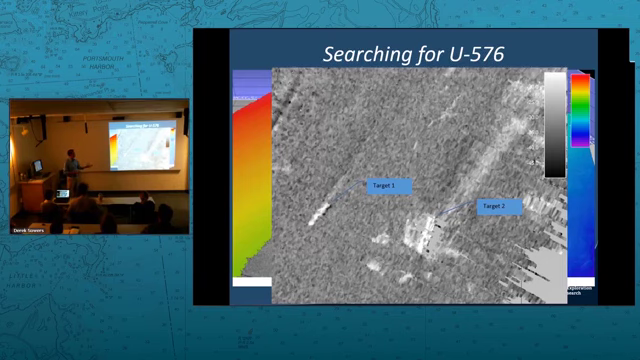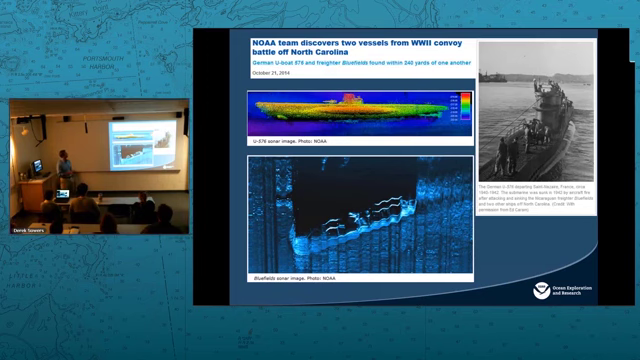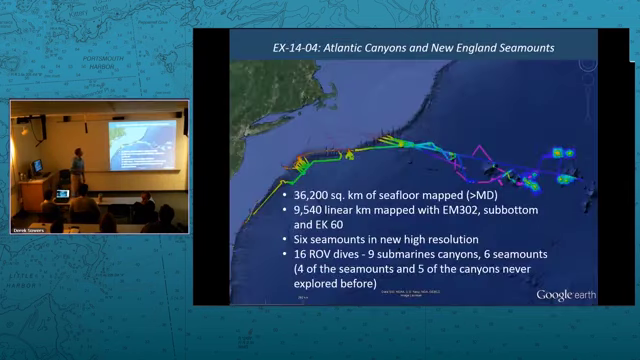So they did a follow-up survey with an AUV just this past summer, and this is the high-resolution multibeam that they were able to get with the AUV of the wreck itself. And this is a side scan image that was collected a few years ago of the Bluefields wreck. That was the freighter that the U-boat sank just before it was sunk. So they're only 240 yards apart. It's a really neat archaeological story there. And this was just publicly released a couple days ago by the sanctuary. So that was a fun project on the side.